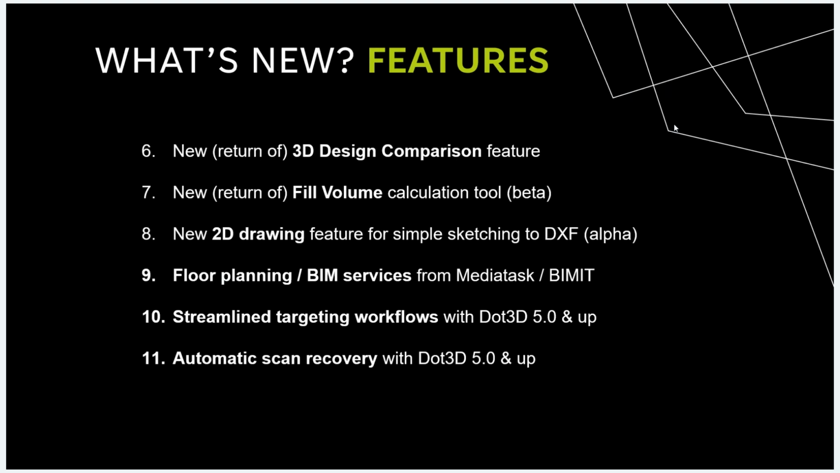And lastly, this really ties into some of the other stuff we talked about, including the large scene capture. This is kind of a behind the scenes feature, but it's really, really important. We've added automatic scan recovery with Dot3D 5.0 and up. So, you know, sometimes these days you could be doing a scan for 25, 30 minutes. I mean, that's how large you can go if you want to with Dot3D.